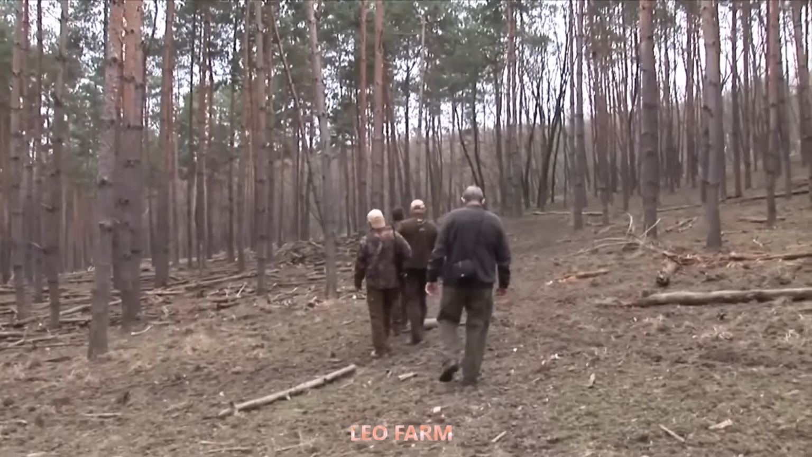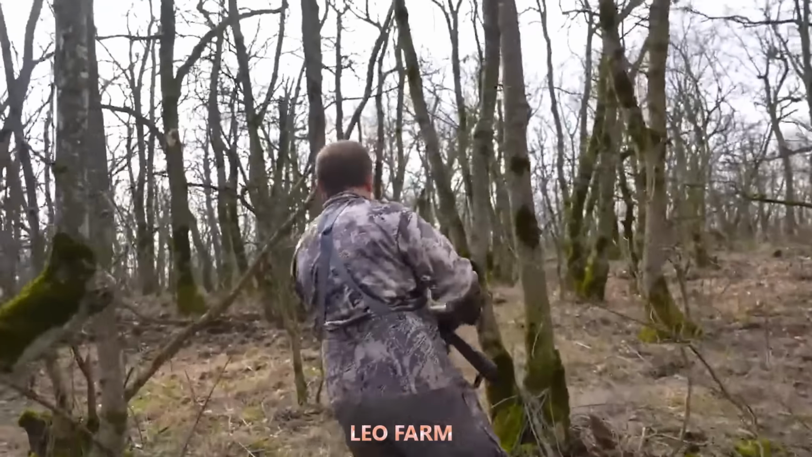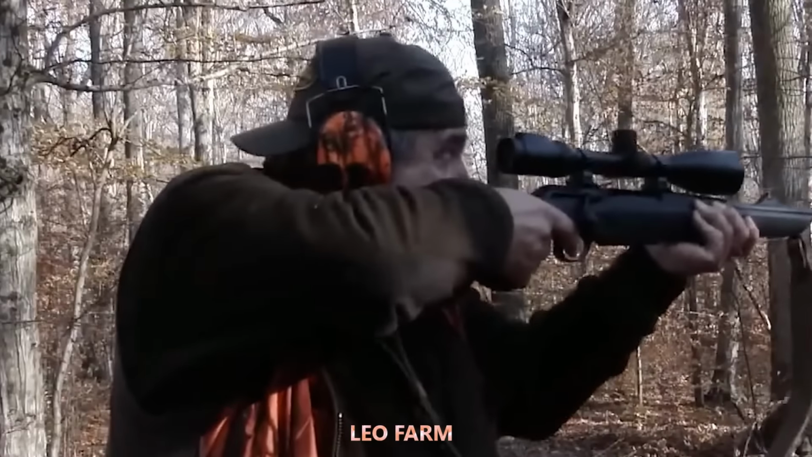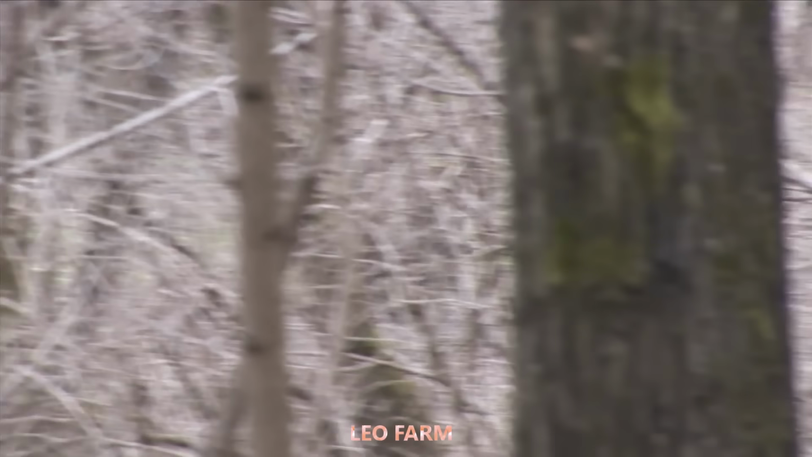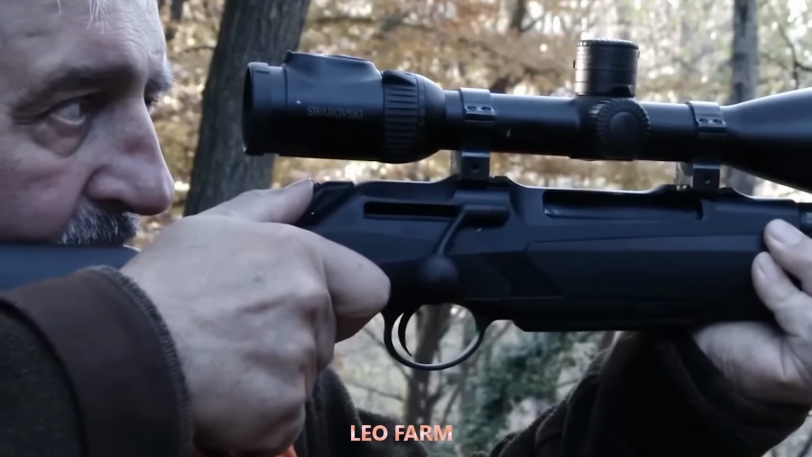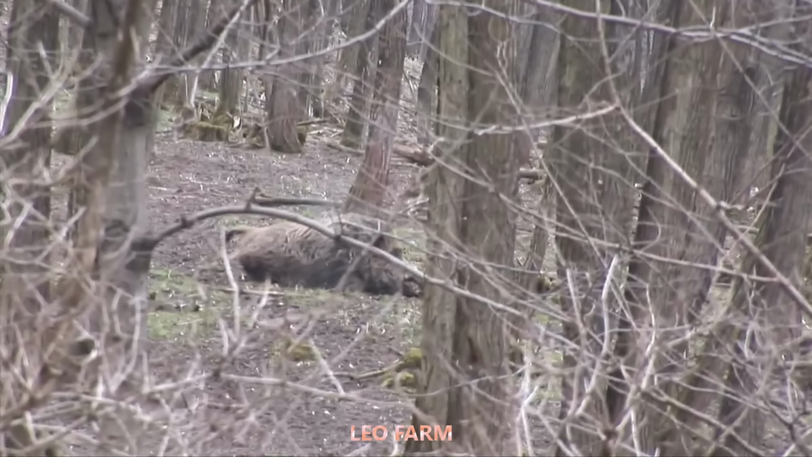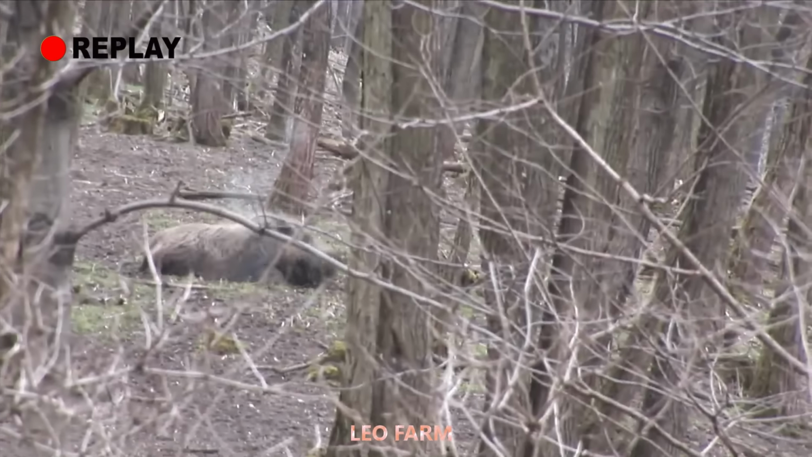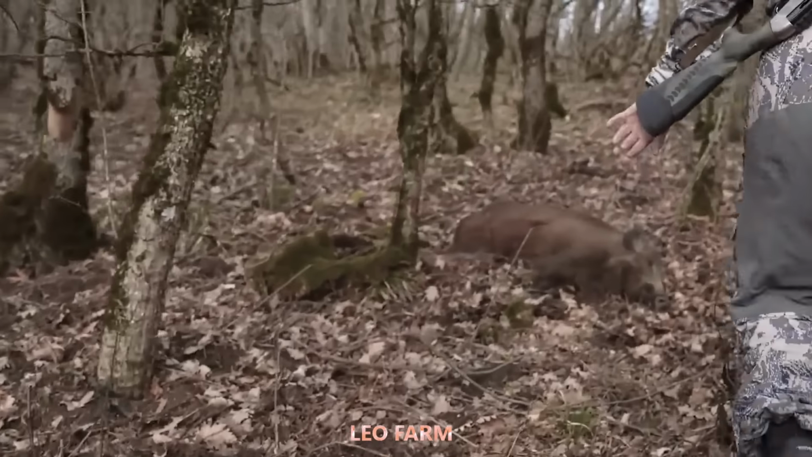John wasn't done. His eyes scanned the tree line, steady and unblinking. Sensing something, he split his team, assigning each hunter to cover a choke point. He knew what was coming. Let's see what John's picked up on. And there it is. He's in position. Target in sight. The scope aligns. Boom! One shot. Dead center. The boar was massive, easily pushing 200 kilograms. A clean takedown thanks to John's tactical smarts and deadly aim.